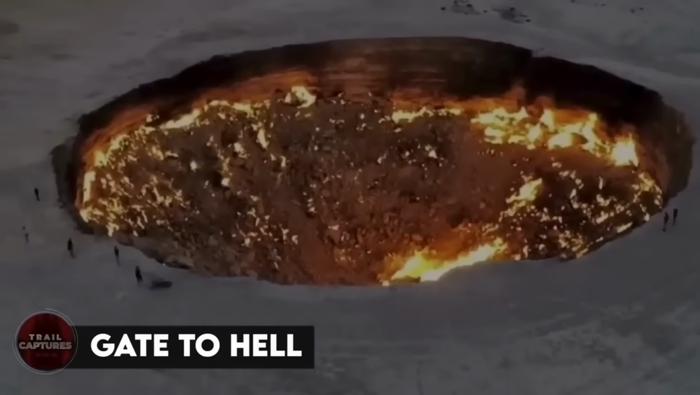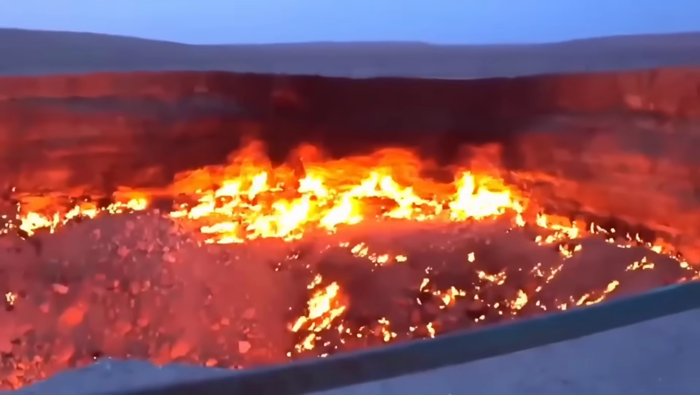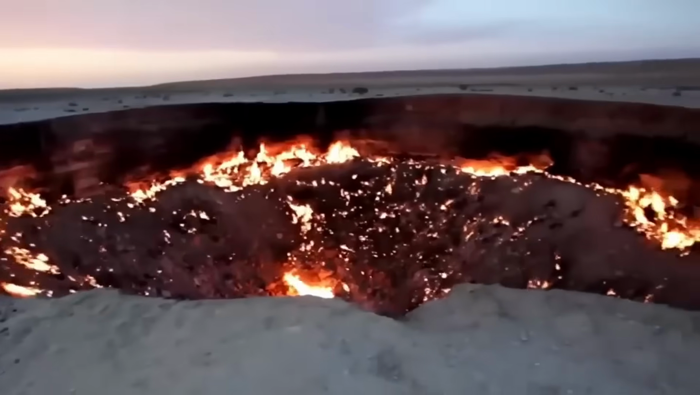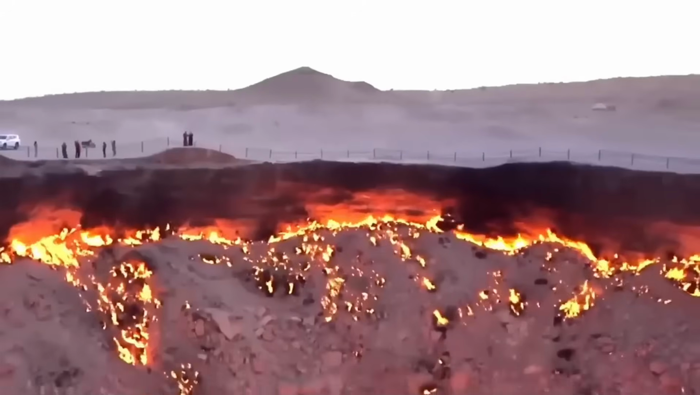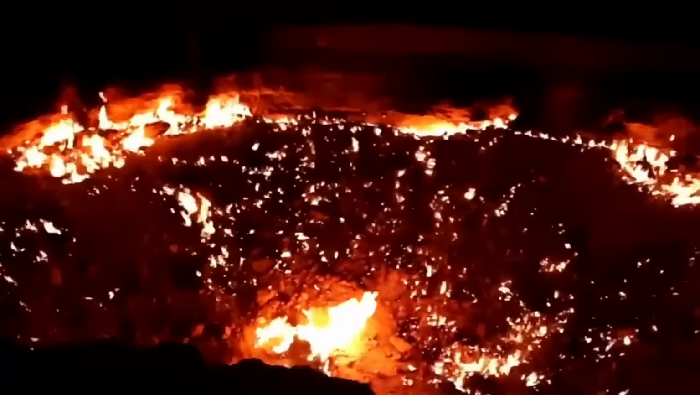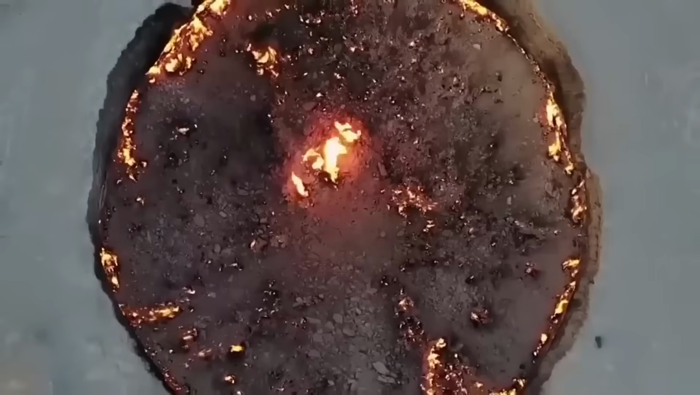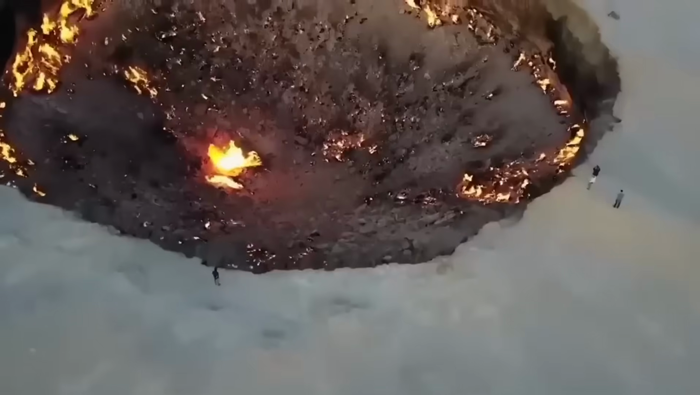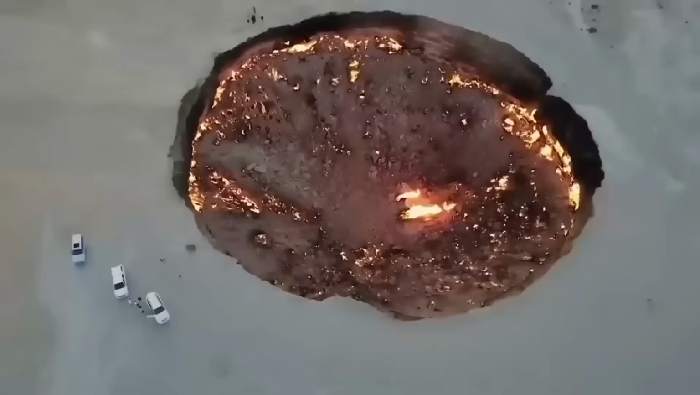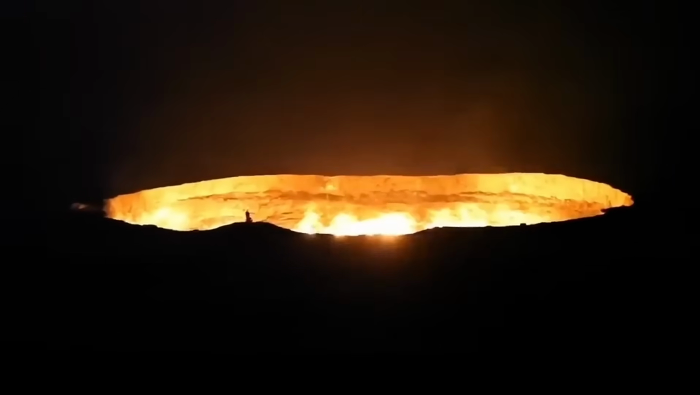Gate to Hell. As we head towards the Turkmen Desert, the drone footage reveals a blazing gas crater commonly called the Darvaza gas crater. It's situated near the village of Darvaza and spans across 230 feet in width. The fiery pit's been on fire for more than 5 decades, emitting a fiery glow that can be witnessed from afar. Due to its long-lasting flames, it's often referred to as the Gates of Hell.